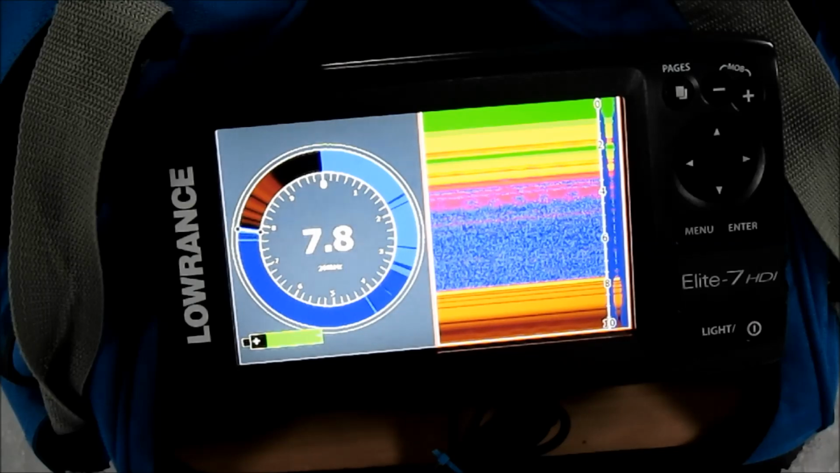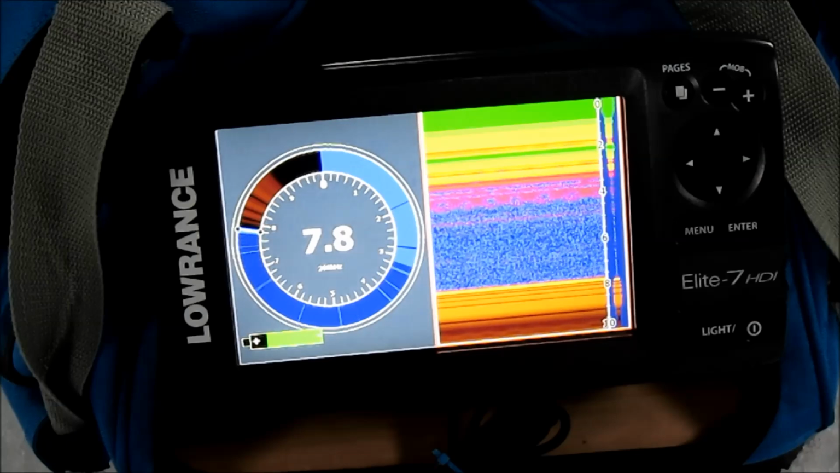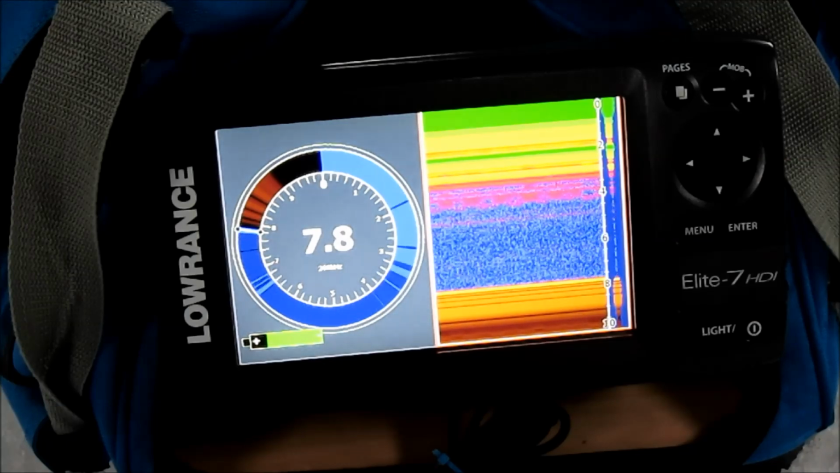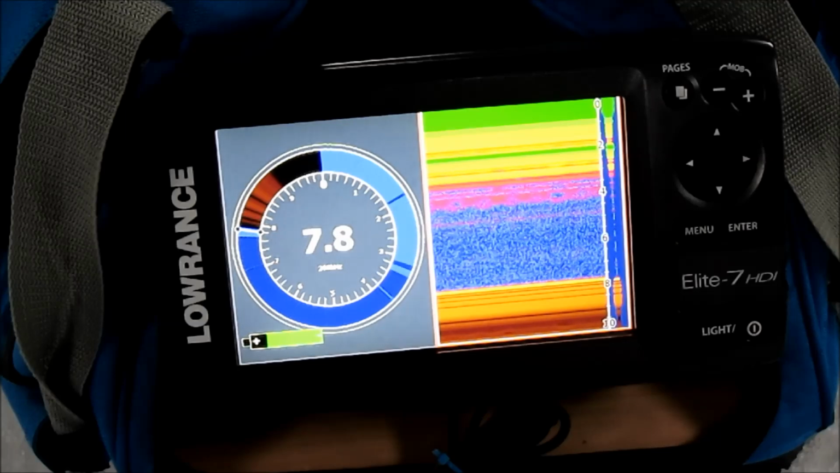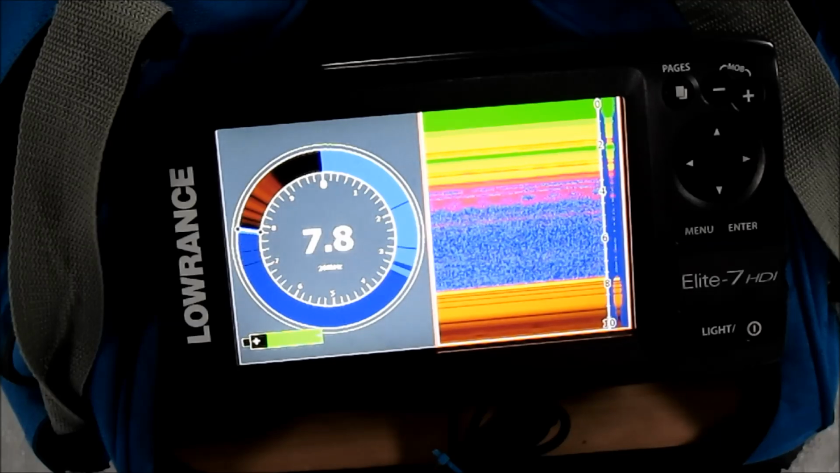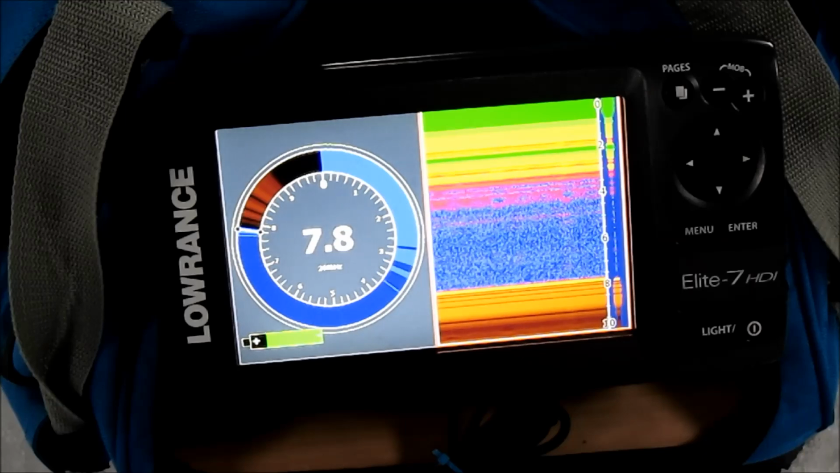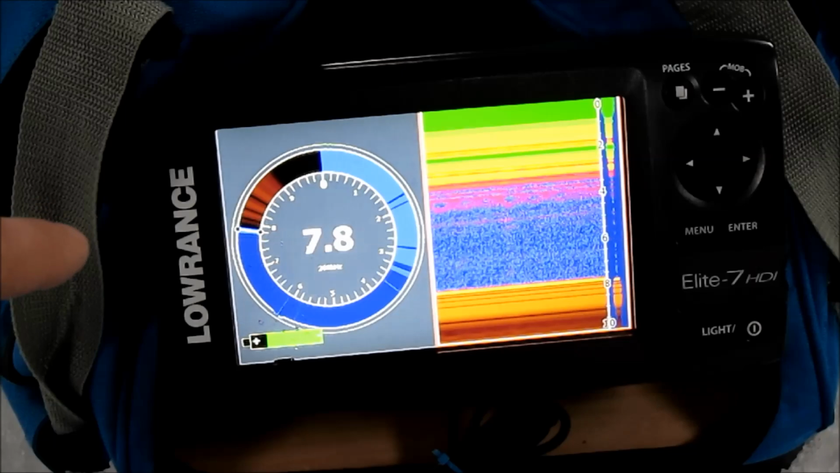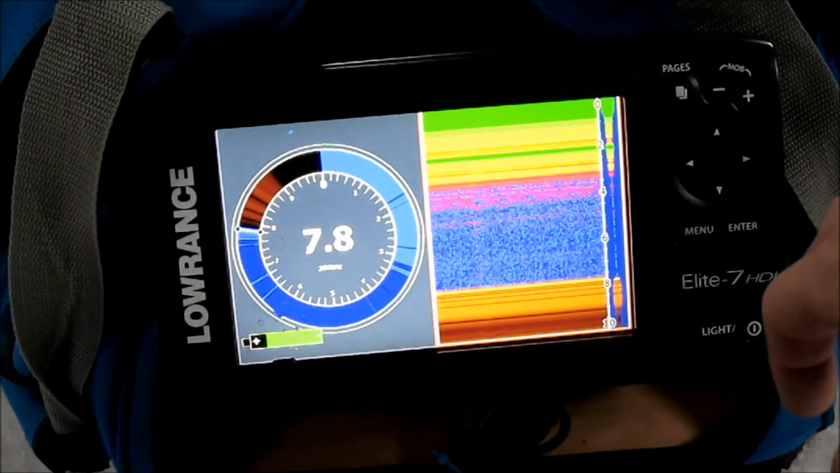Personally, I don't like using it with these LCD displays. There is a slight lag, so you're not getting the exact real time as you would with a flasher like a Marcum. But it does work, and it is really nice at least to have, if that's what you're used to.